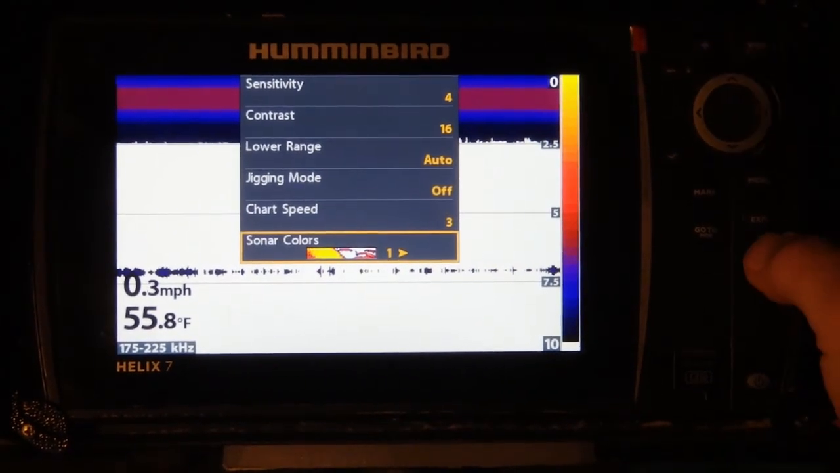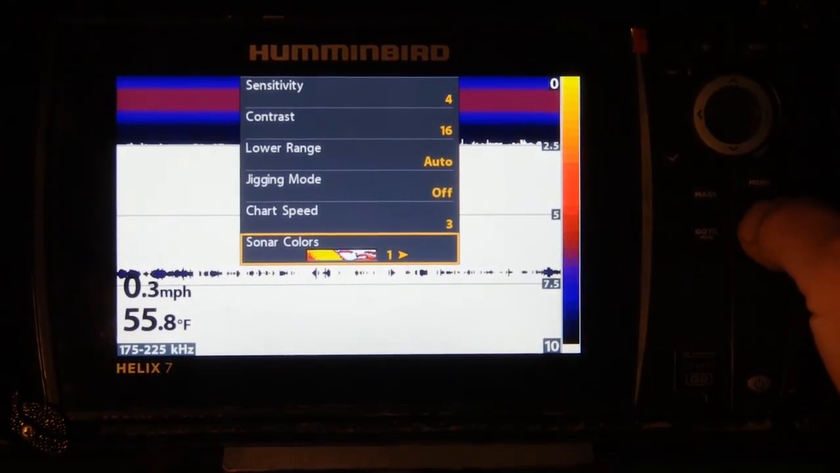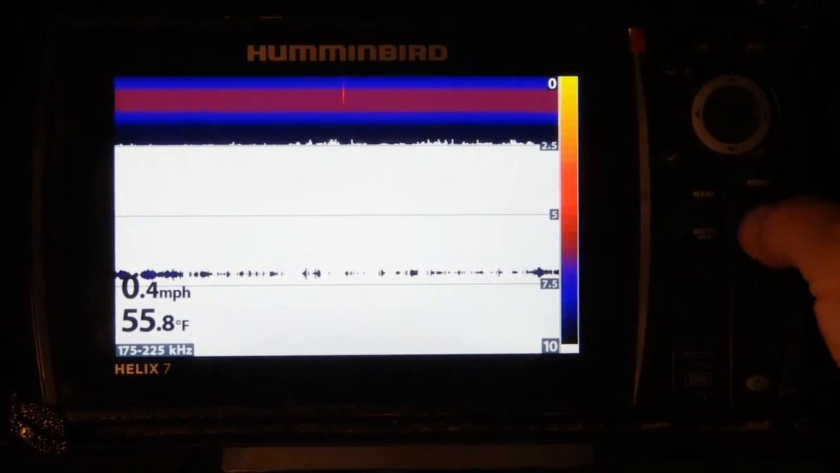But you can see it on the Helix 7. If you got a Helix 7 and you just want a quick way to get your settings pretty good, or what I consider really good, take a look at these guys. This is about as good as it gets for me on my Helix 7.